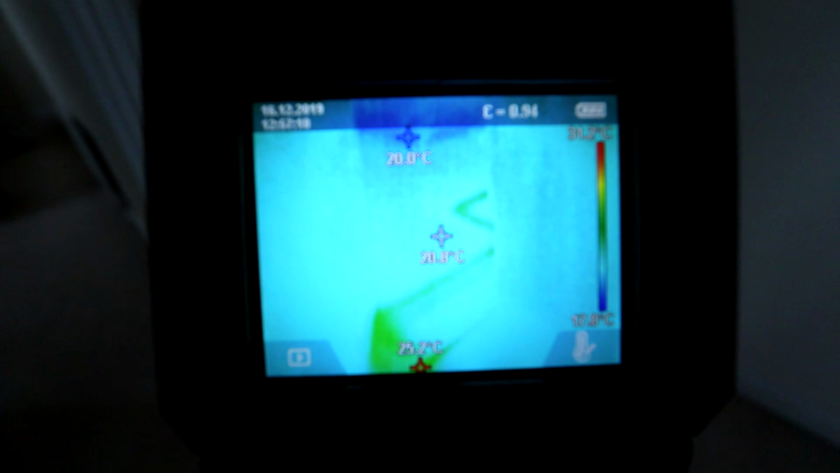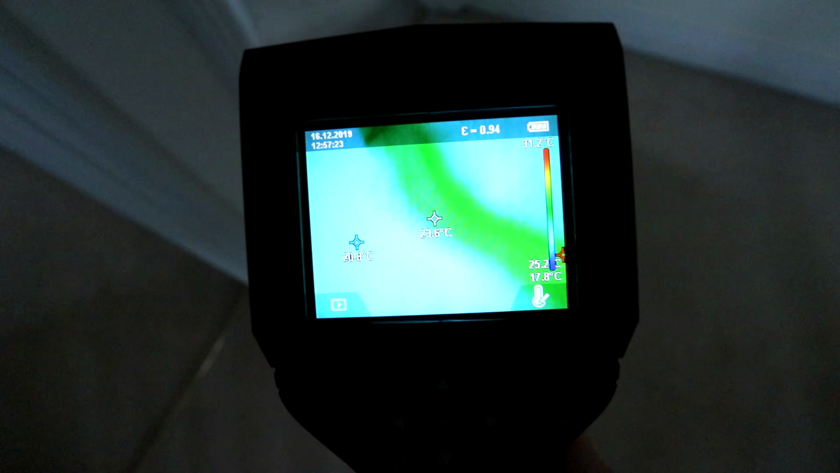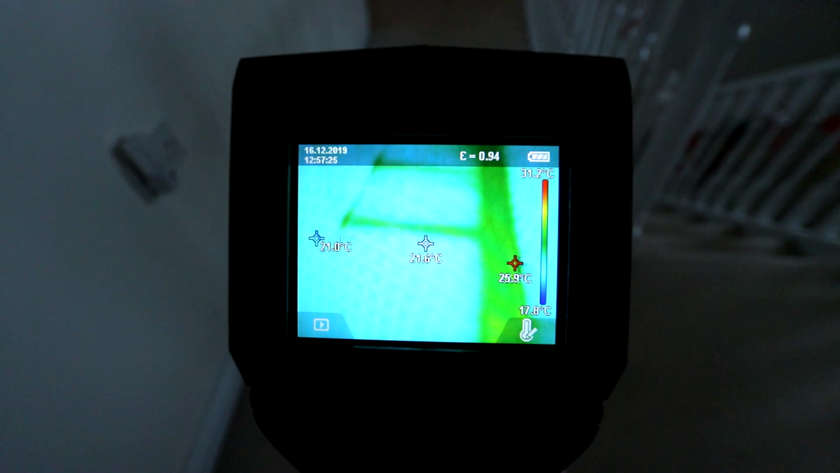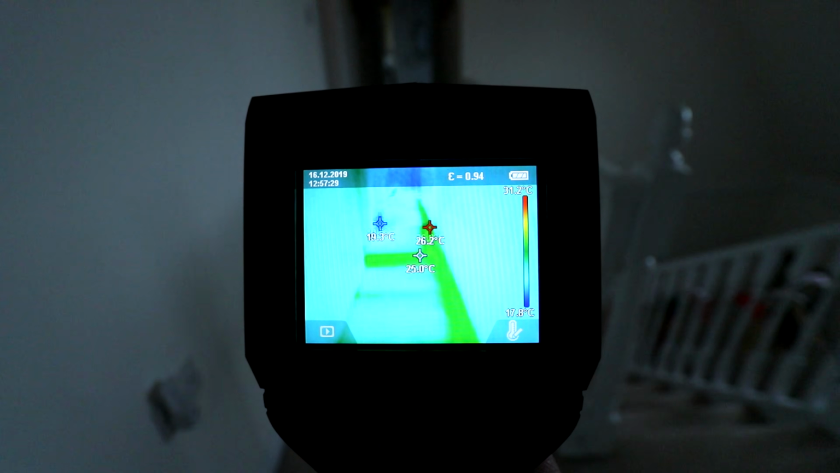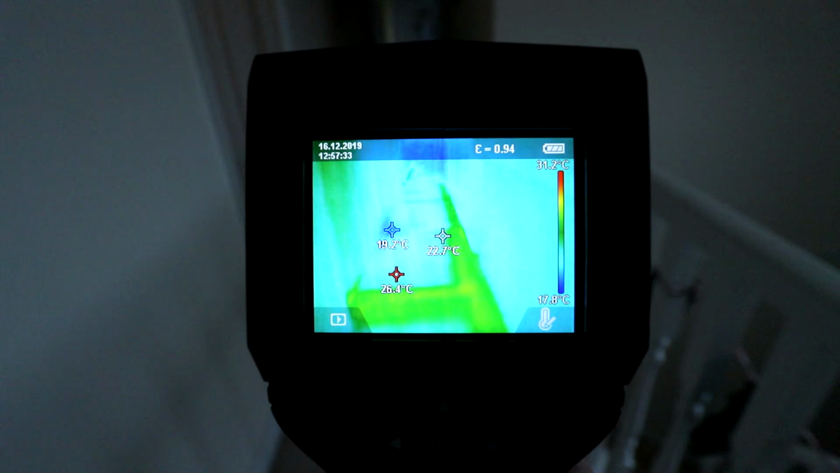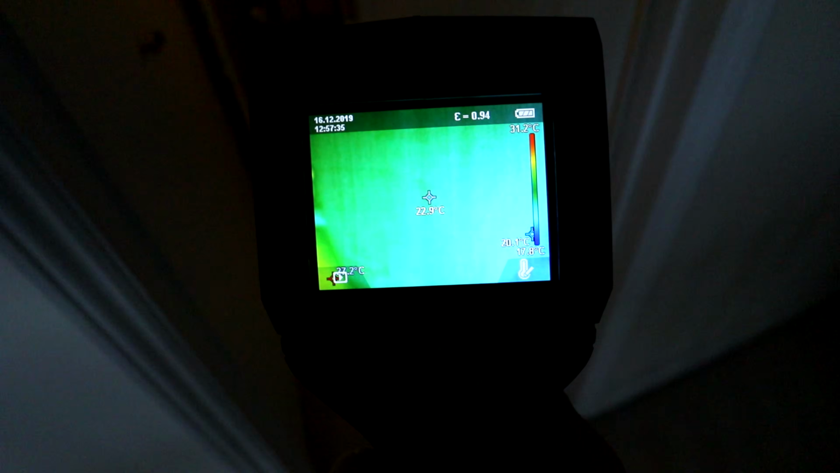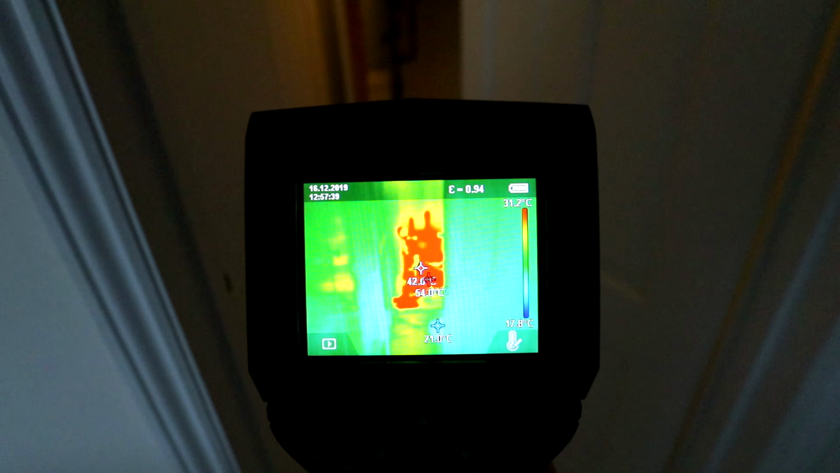See if we get anything. Oh well, we are. There's definitely some heating pipes there. Let's see what we get when we look around here. Oh my god, guys. Oh my god. Look at that. And then this is the airing cupboard. So you're definitely going to get a load of heat in that bit. That's the airing cupboard in there. All lovely.